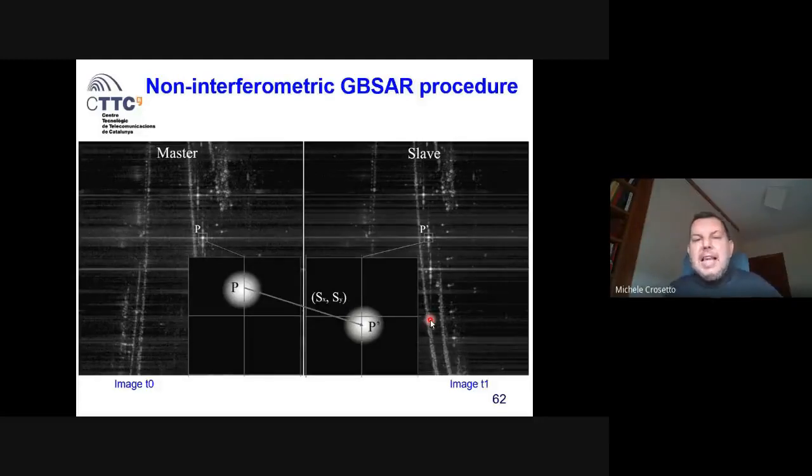The idea is that if I am able to measure the displacement between P and P1, I am able to estimate the deformation of this object, okay? And this is done with an image matching technique, of course, automatically, and with sub-pixel accuracy.